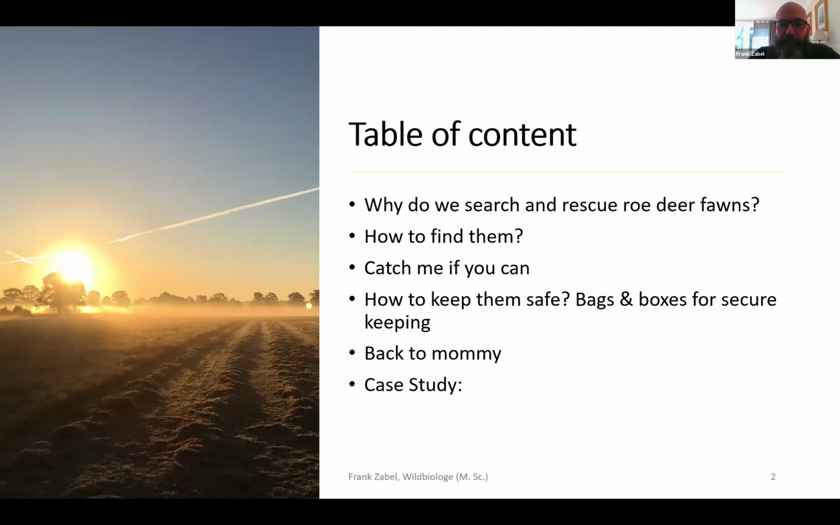If you would like to have a deeper look into this topic later on, then we can spend an hour or two to really go through it step by step. But for today, it's about the deployment of the drones. Therefore, a quick run through the following steps, and afterwards we will look into a case study where we deployed the drones for counting red deer, so large land-based ungulates.